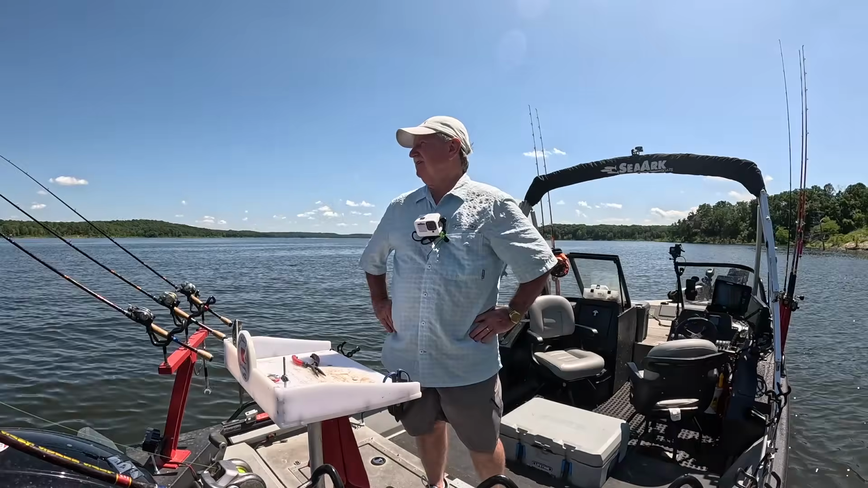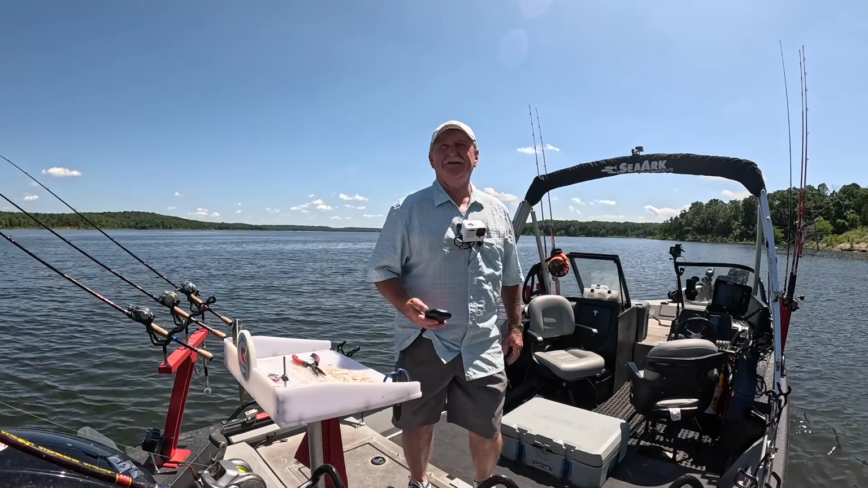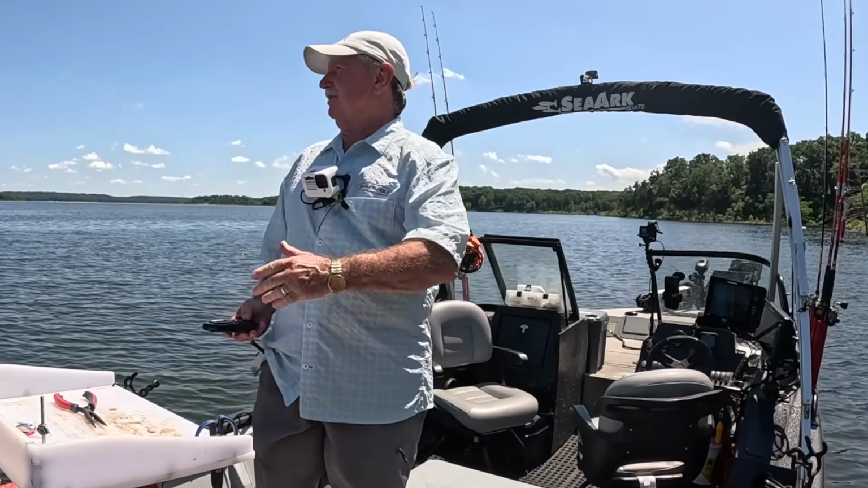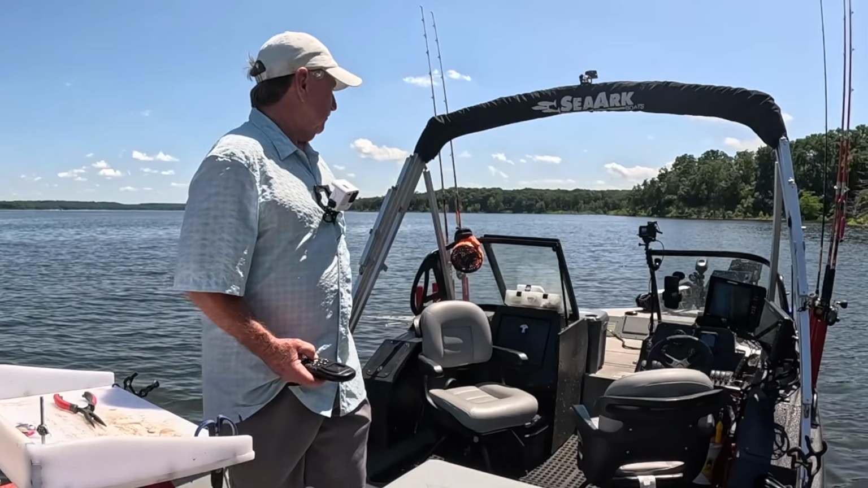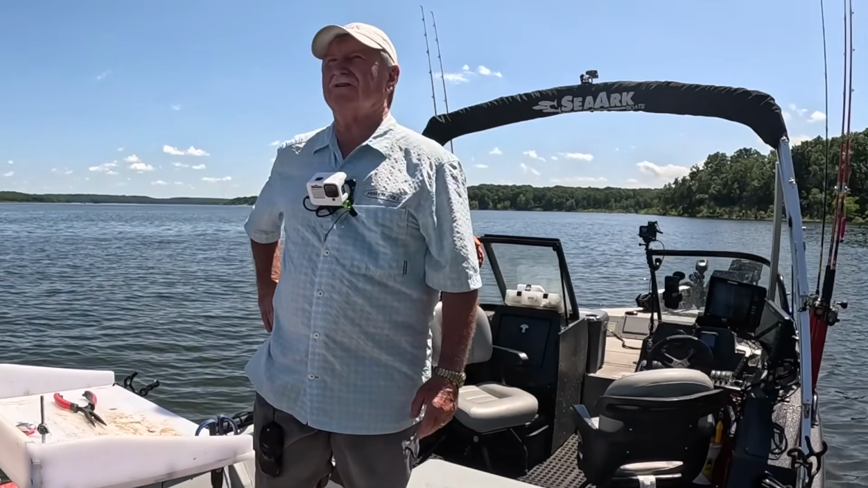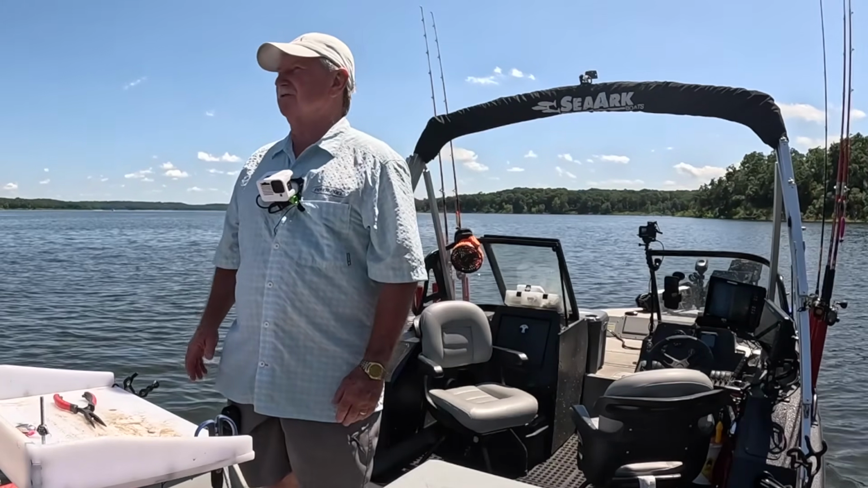We didn't catch anything. Now I'm going to tell you, you may think it sounds silly, but sometimes it makes a difference which direction you're going. When we started out, we were going downstream. There may be a slight little bit of current, because this lake is about 9 feet high and they're pulling some water. Probably not enough current you can really tell it, but there may be some current.